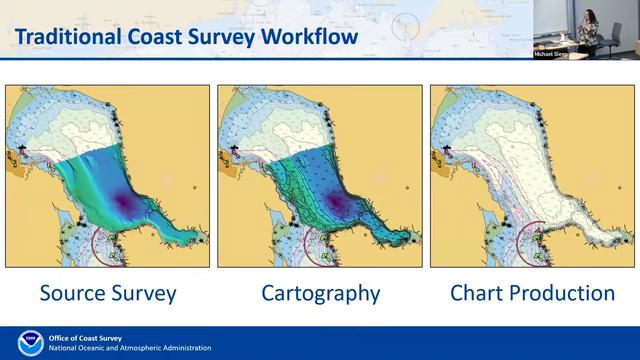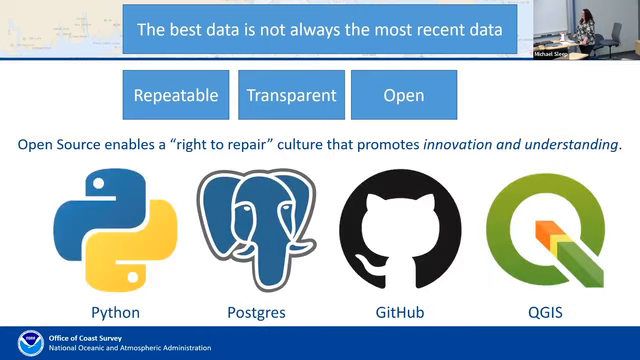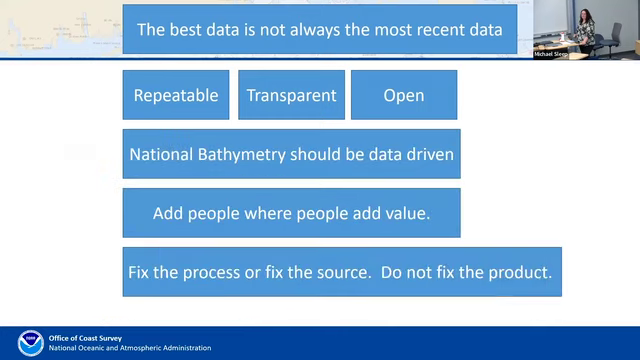Basically, what we're trying to do is codify that as business logic. That's really the cornerstone of what we're trying to do. And as a scientific agency, it's important that we're repeatable, transparent, and open. Those are the cornerstones for how we've built what we've built. To be open, it was important to build on engines that we could share. It wasn't trapped in some logic that we couldn't share with anyone. So we've chosen to go this route in how we've built the National Bathymetric Source Engine.